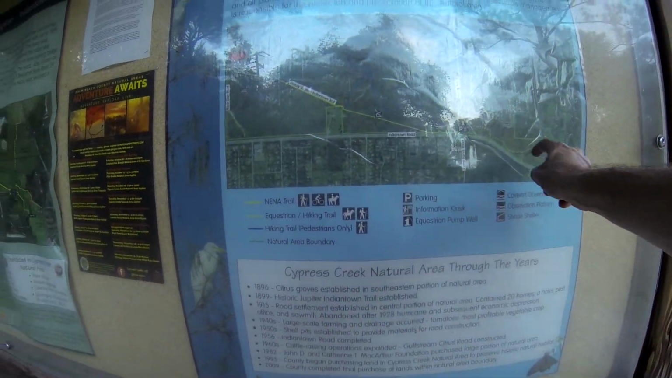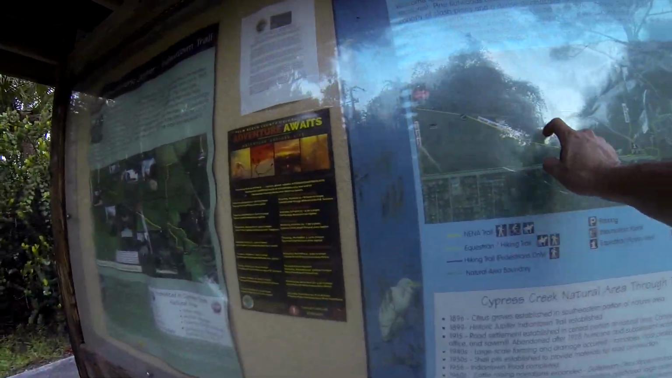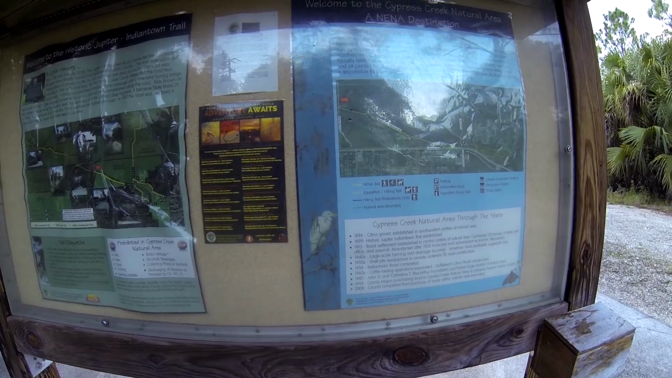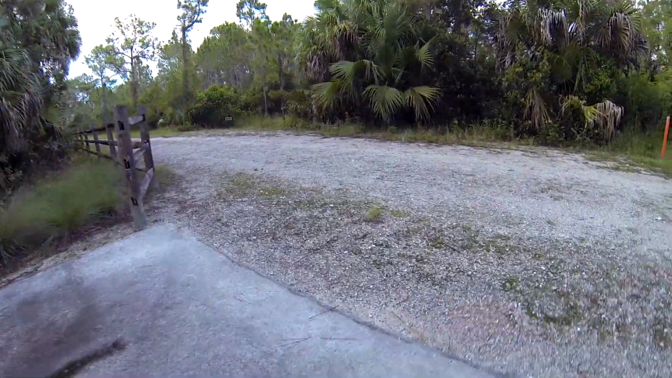This is Indiantown Road going west all the way to Indiantown. And this portion here where we are right here is the historic Indiantown Trail that used to go, or still does go, all the way to Indiantown, but was replaced with Indiantown Road in the 1950s. So 1899 this trail here was established.